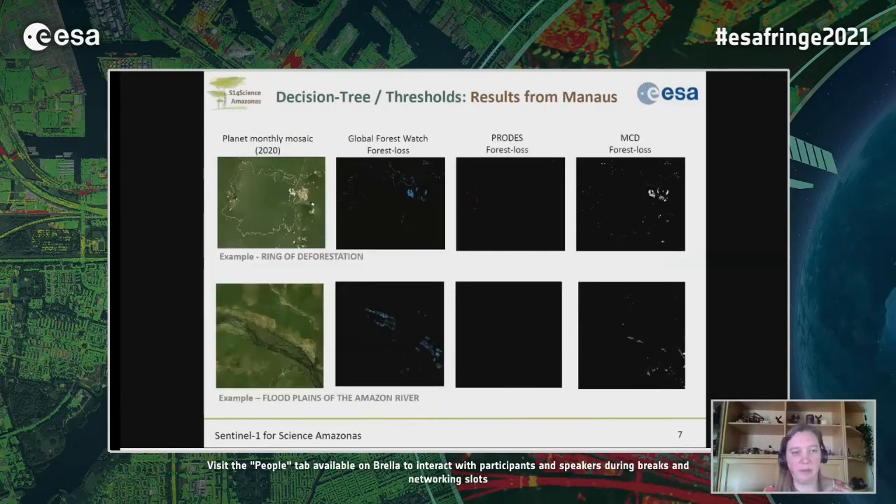So here you can see some results of the thresholding and decision tree approach. On the left side, we can see the Planet monthly mosaic of, I think, June 2020, where we see what we call the ring of deforestation.